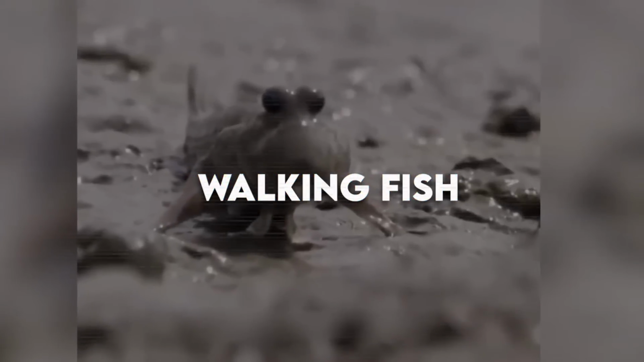Walking fish. What looked like a bunch of school kids going somewhere in a line was actually a group of fish who were having the time of their lives on land. Maybe they just wanted to try something new and were bored with their life in water? Whatever the reason, the fish kind of scared a million people on the internet from the video.